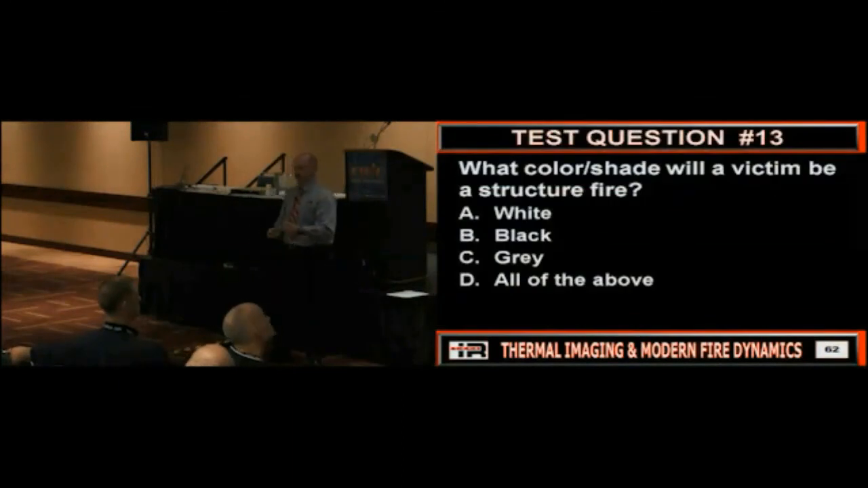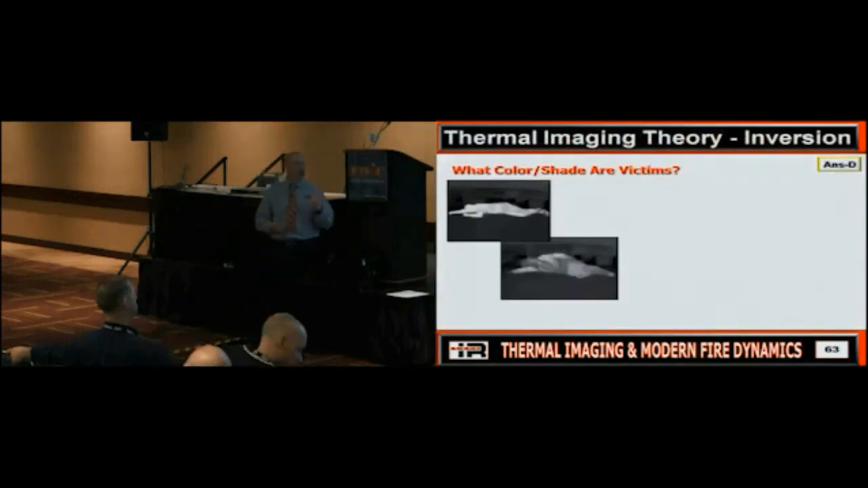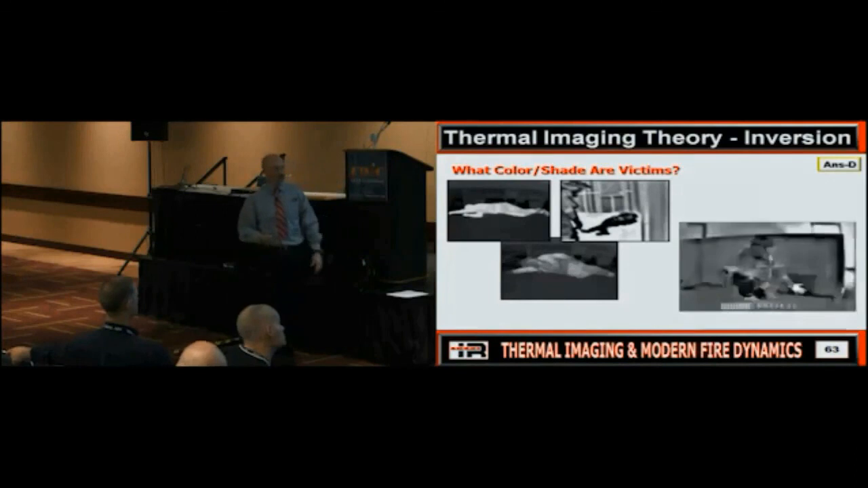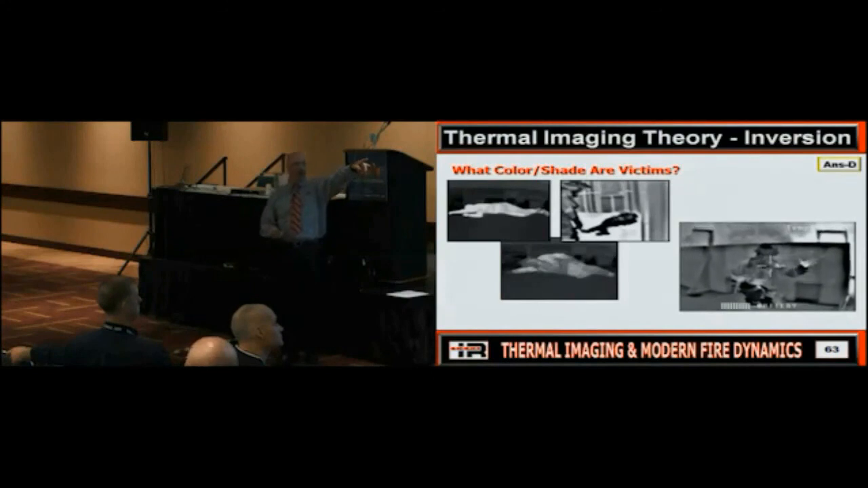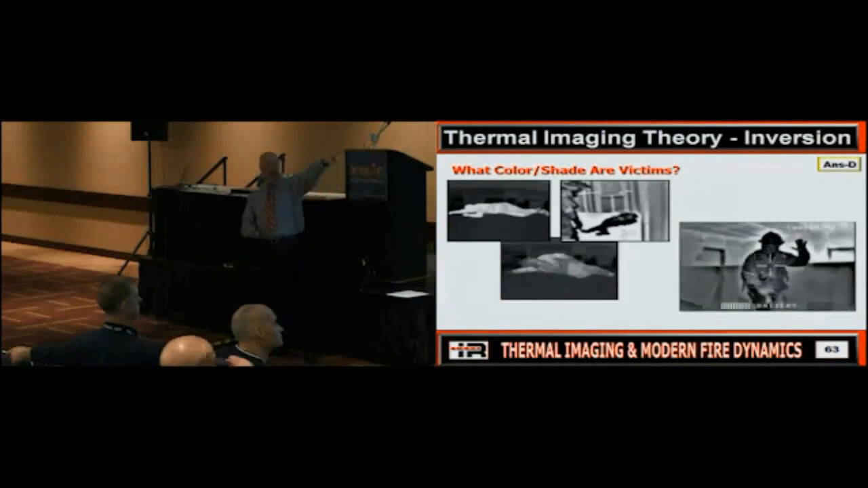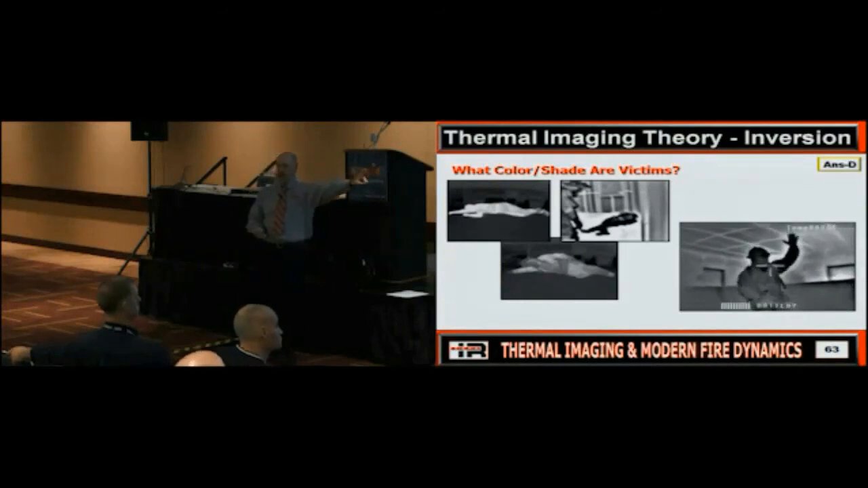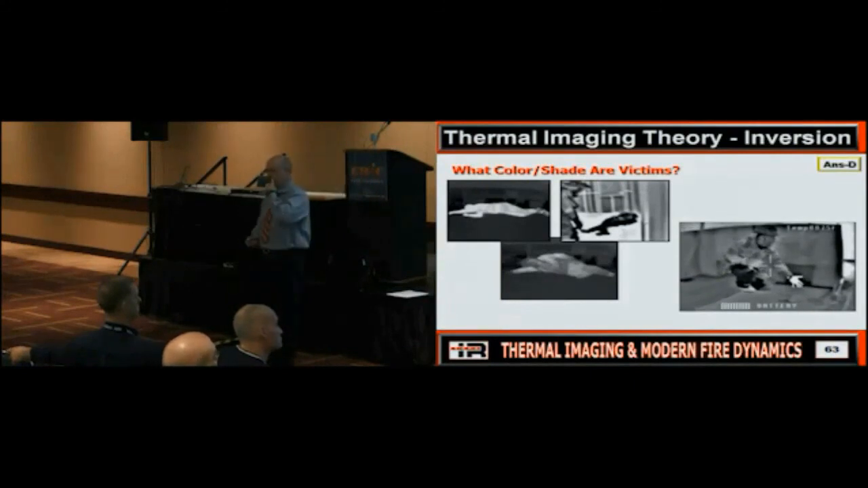What color shade will a victim be in a fire? Good. All the above. Yep, right? White, gray, dark. It's always relative to what? The background, the environment that we're in. And if you want to see the real magic trick, here you go. White, gray, black. Did the temperature of their hand change? No. What changed? The background changed, which caused that to change. Does everybody see where this can be an issue? Okay? So once again, we've got to understand what we're actually looking at and why we're seeing it.